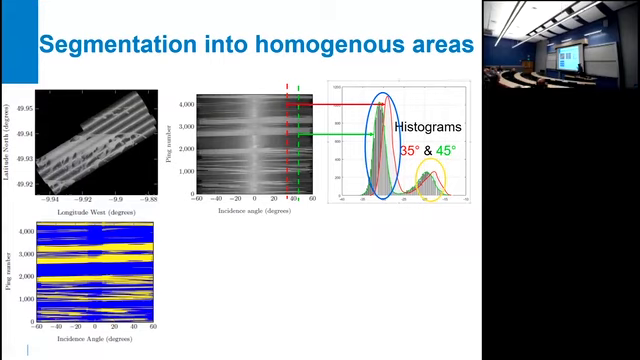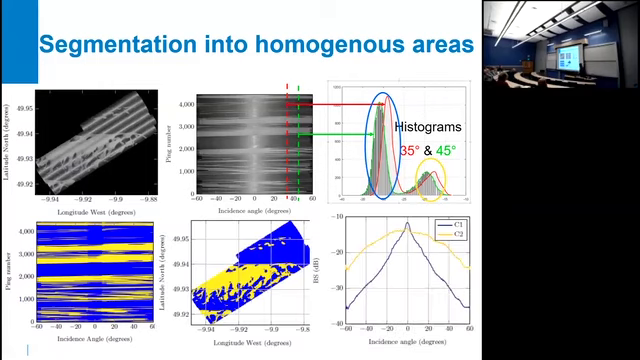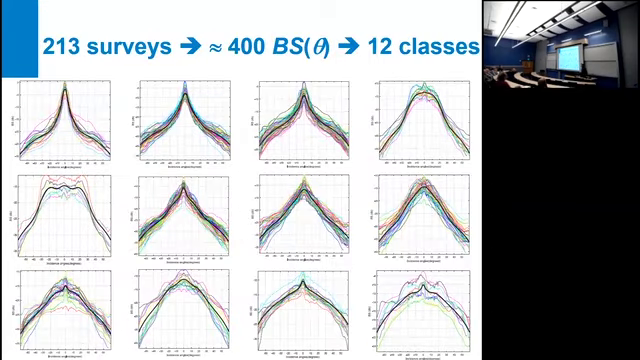So finally, you identify the two modes of the distributions as two different seafloor types. And then your data becomes this yellow and blue map that you can geographically reference again. And you can take the average response of all the points on the area according to the two types. We do this for all the 200 and so surveys over 160 different areas.